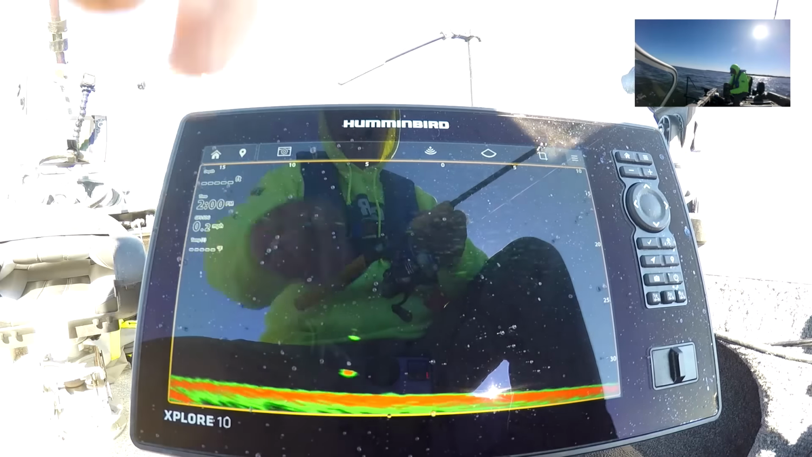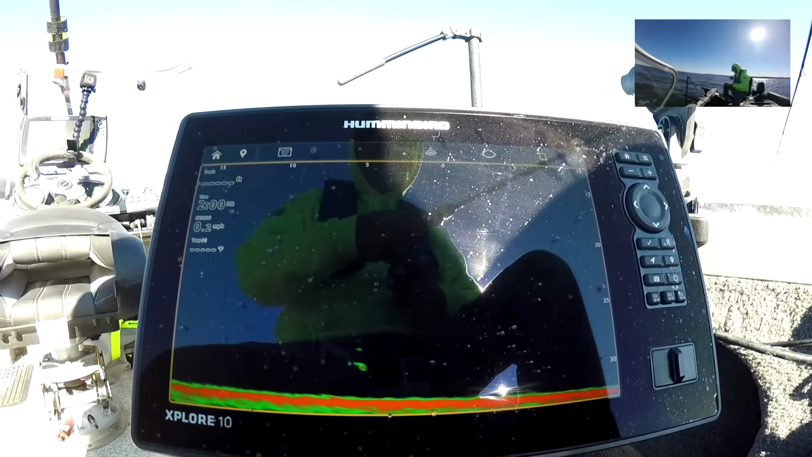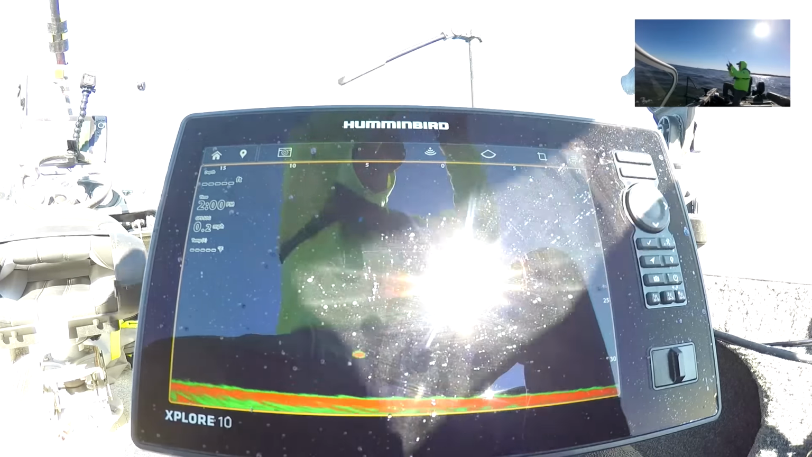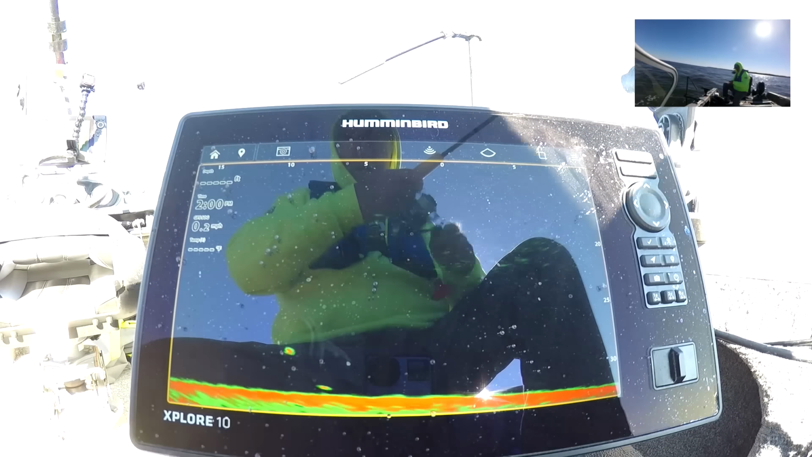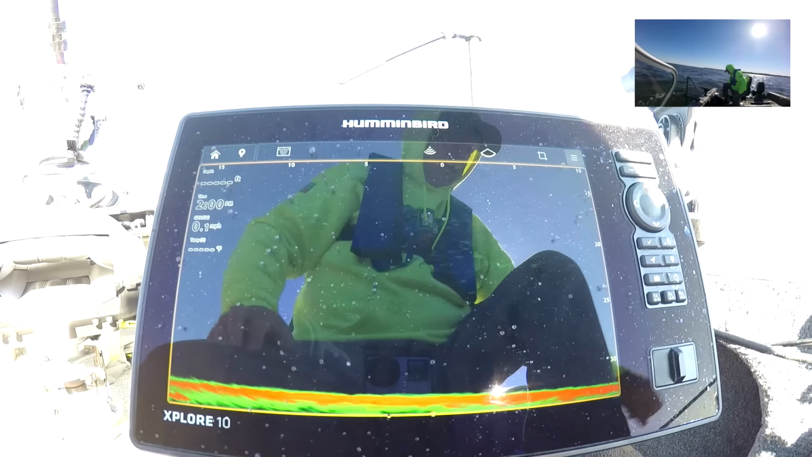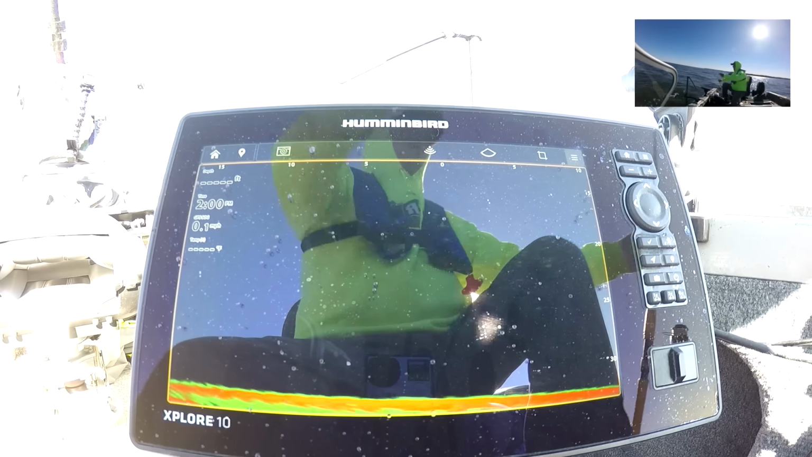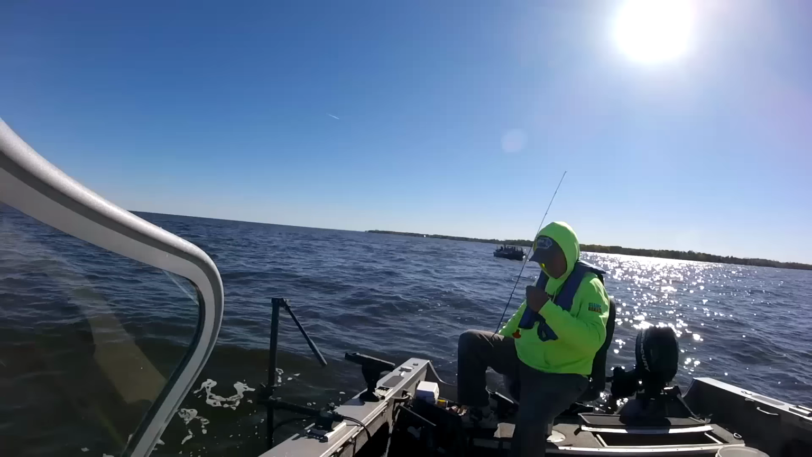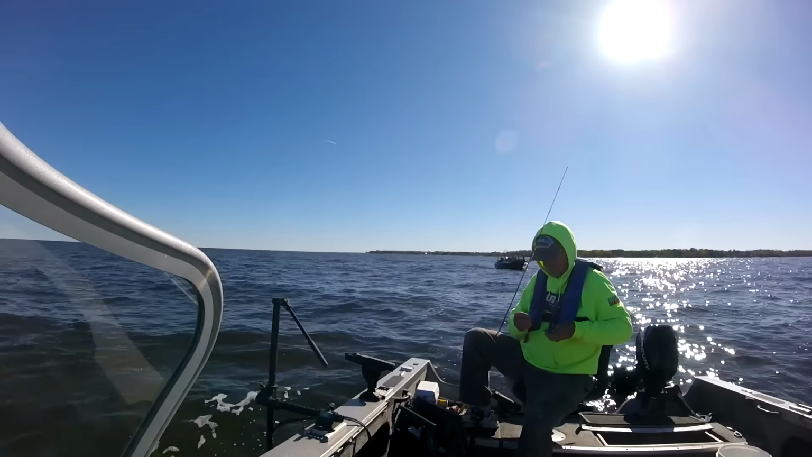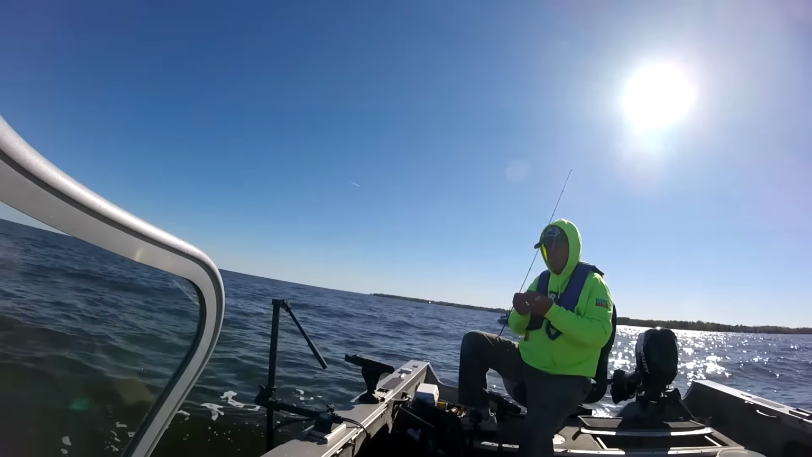There's my bait. There's a fish right underneath me right away again. I'll try to keep my shadow off the camera. I brought 2 bags of minnows. If I bring 1, it's not enough. So just hit 2 in the afternoon. I'll probably stay out here till 3.